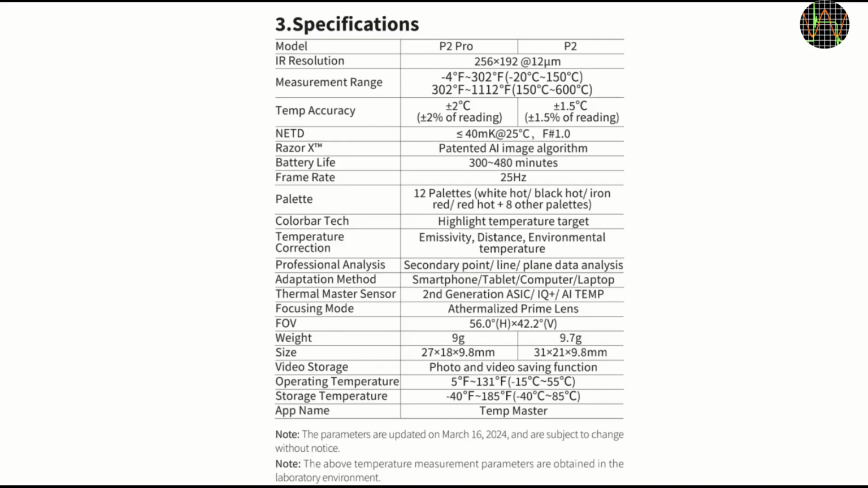The basic specs. I took that image from a screenshot from the built-in help file because I could not find a downloadable copy. The resolution of the camera is 256 by 192, which is quite good for a thermal camera, and there is the additional image enhancing software called Razor X, which is by default enabled to boost that further.